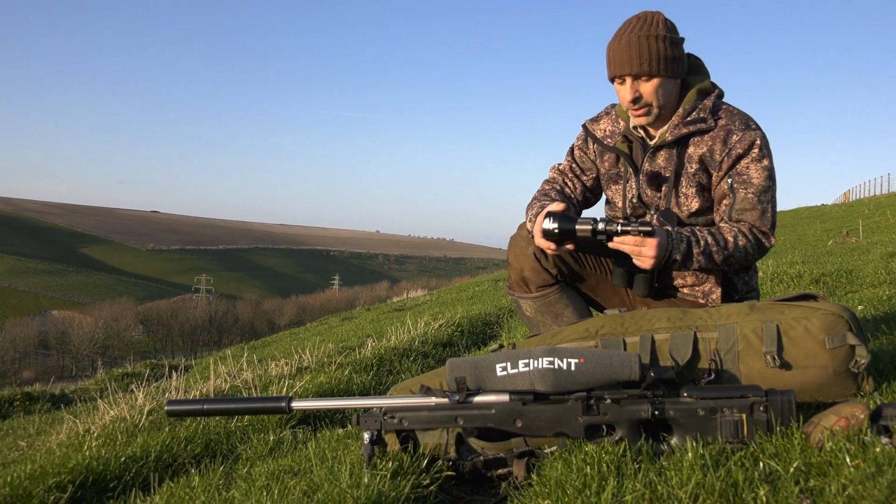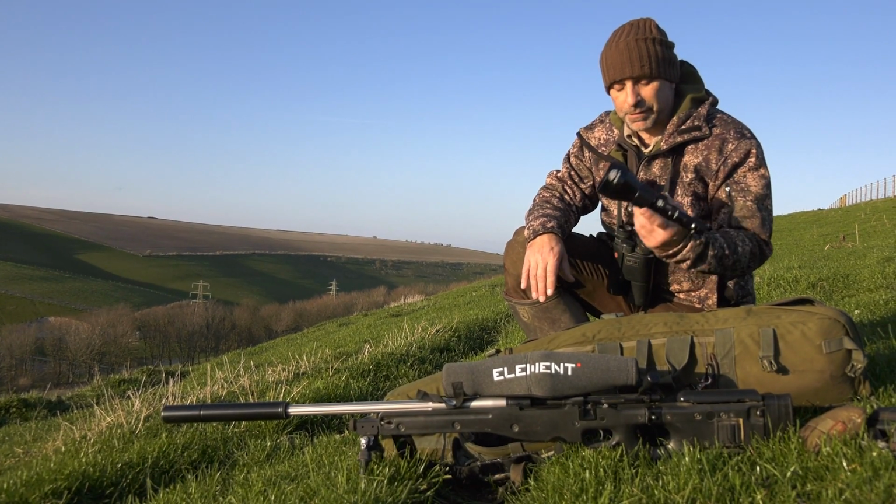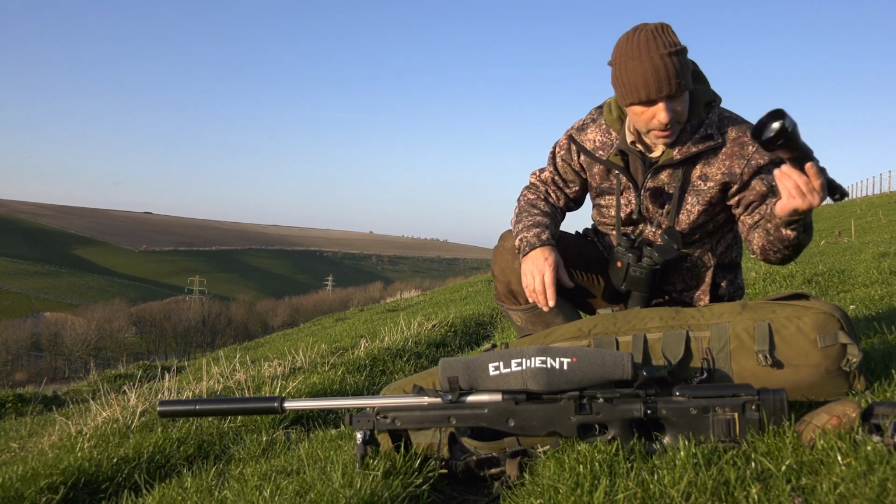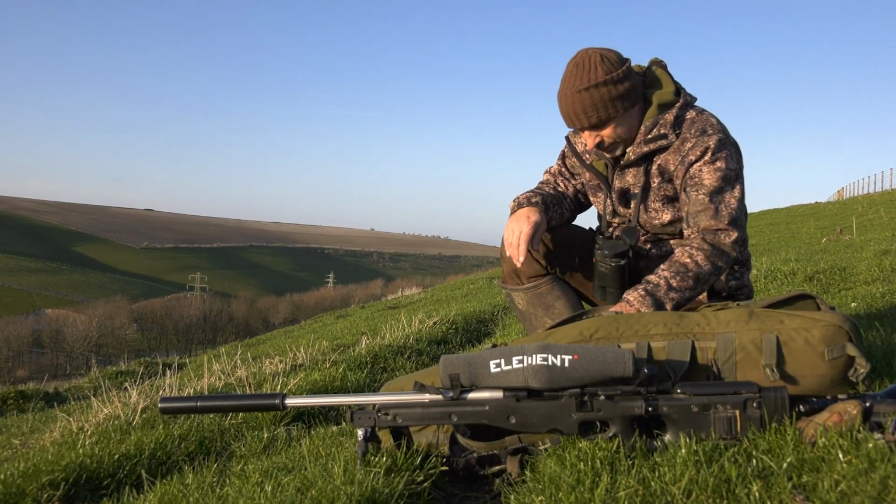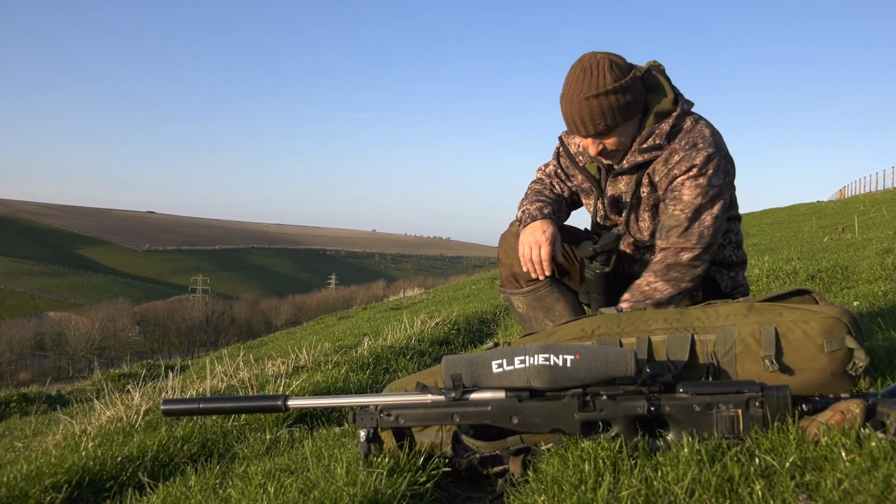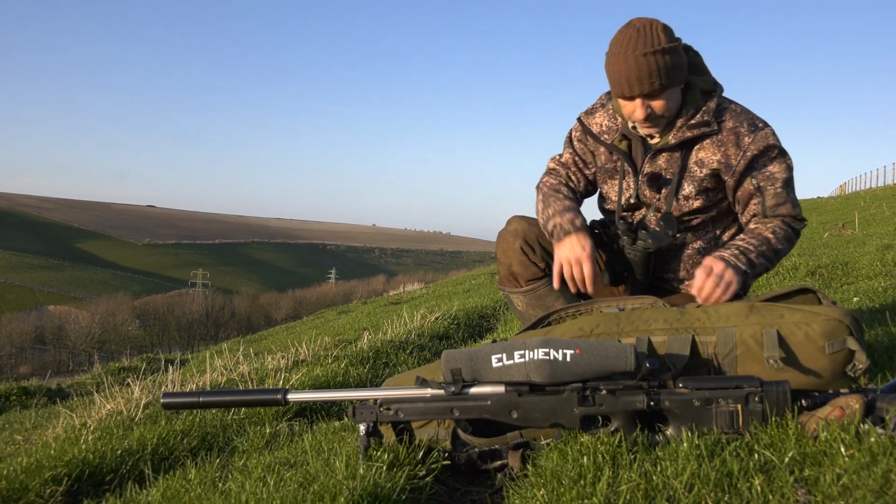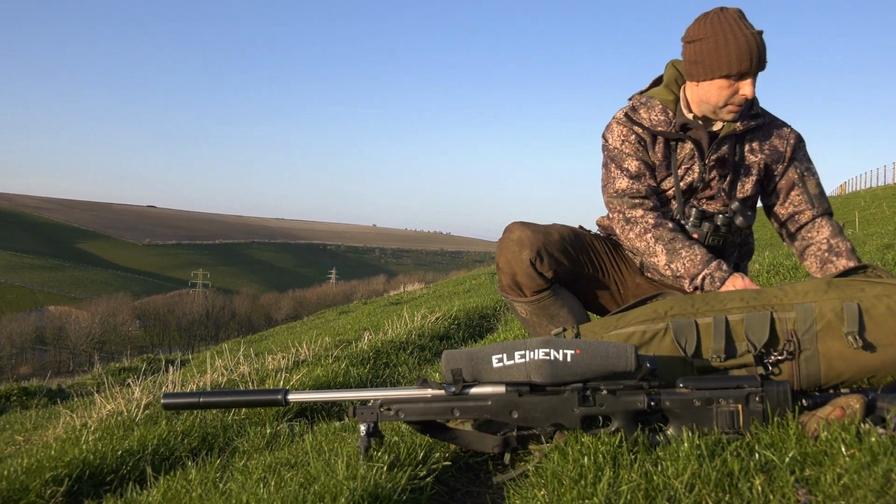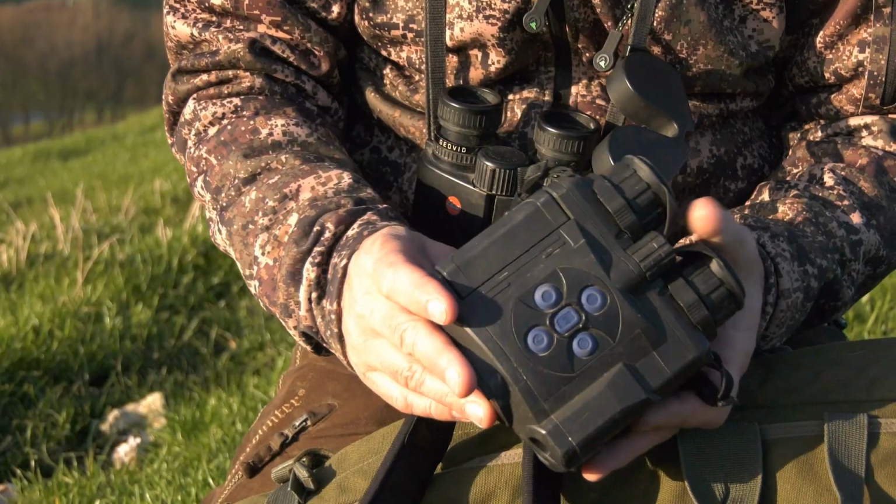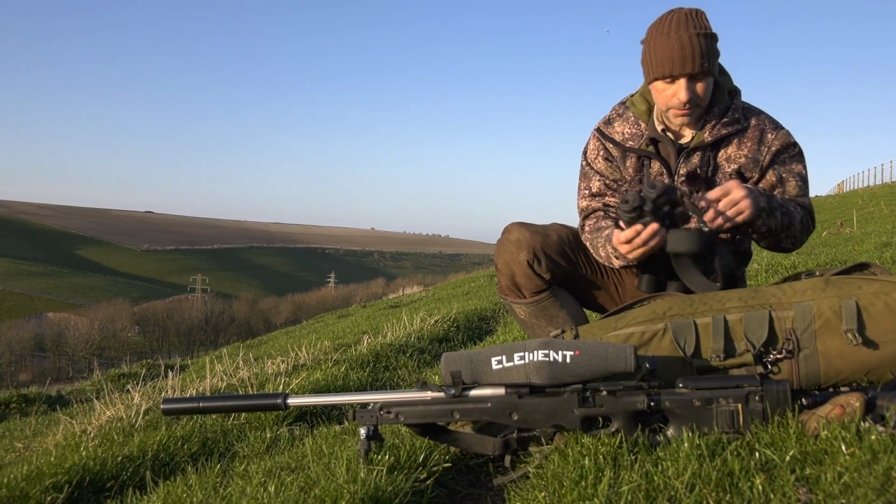Got a decent torch. This is one of the Wicked Light torches, really strong beam, goes out to about 500 yards for body ID and probably about 800 for eye shine, so that's a good bit of kit to have with us. Obviously ammunition, magazine, and a set of Allen keys, always handy. So that's that lot. I've also got the thermal spotter with me, the Pulsar Accolades, so they're very handy, especially when the light starts to fade, picking up first signs of anything being about.